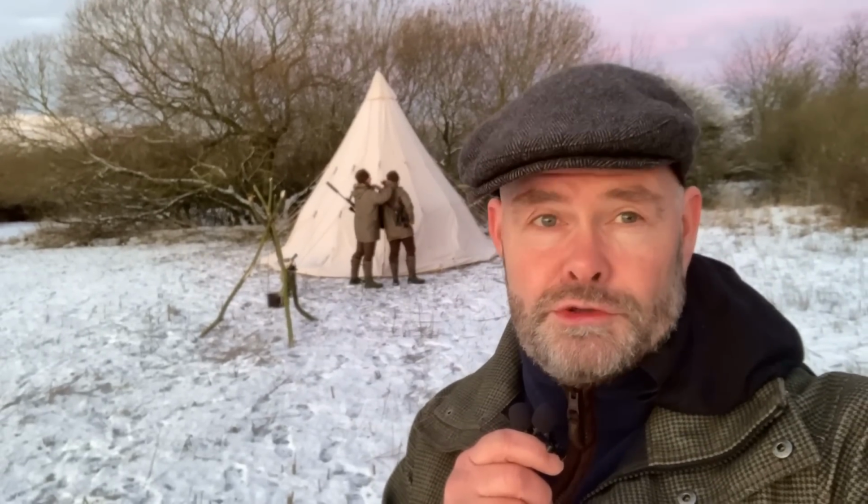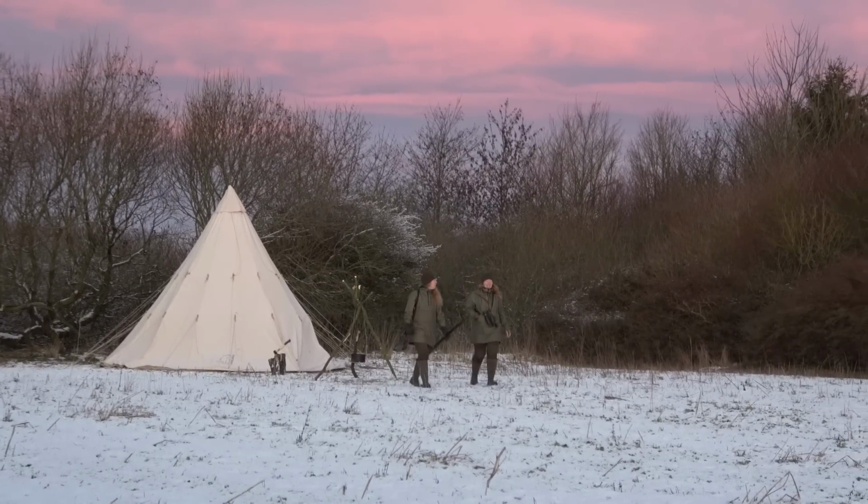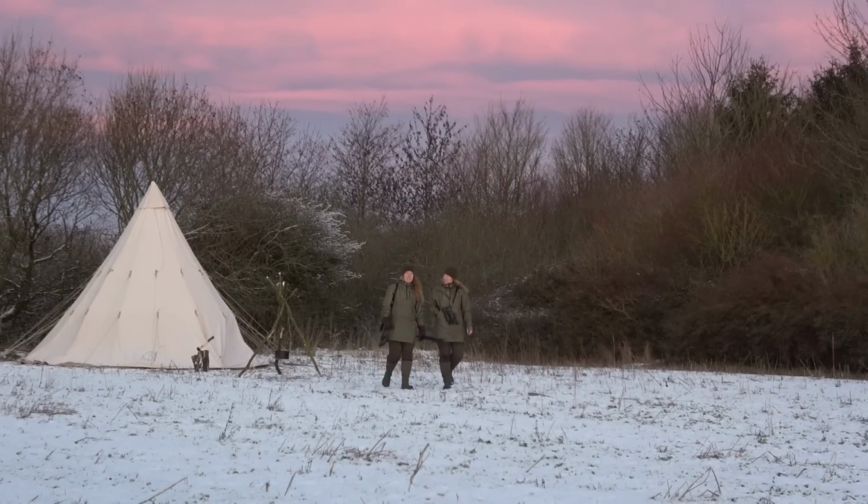It's a cold morning, but the sun is not up yet. In Denmark, we can only shoot from sunrise to sunset. So there'll be 15 minutes, and then we can shoot. We can start the stalk now, but we are just first allowed to shoot when it's sunrise. So I will join the girls and see what the day will bring.